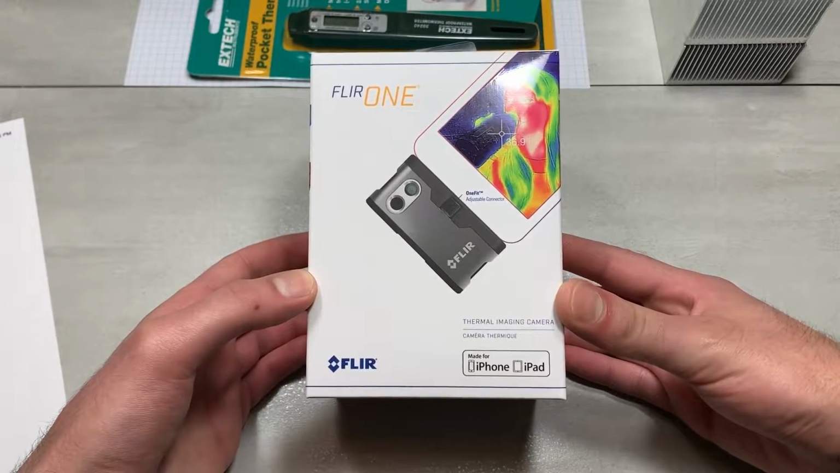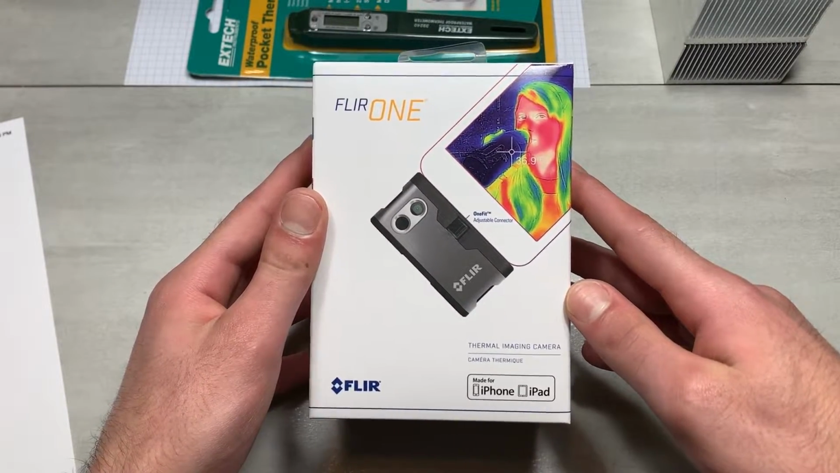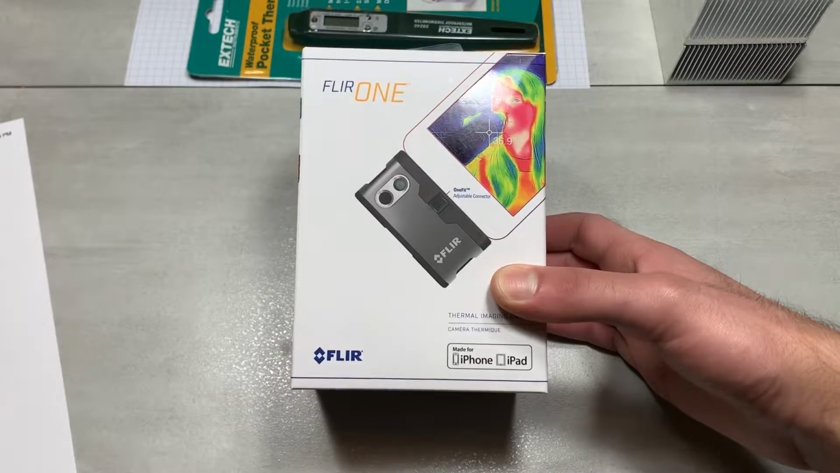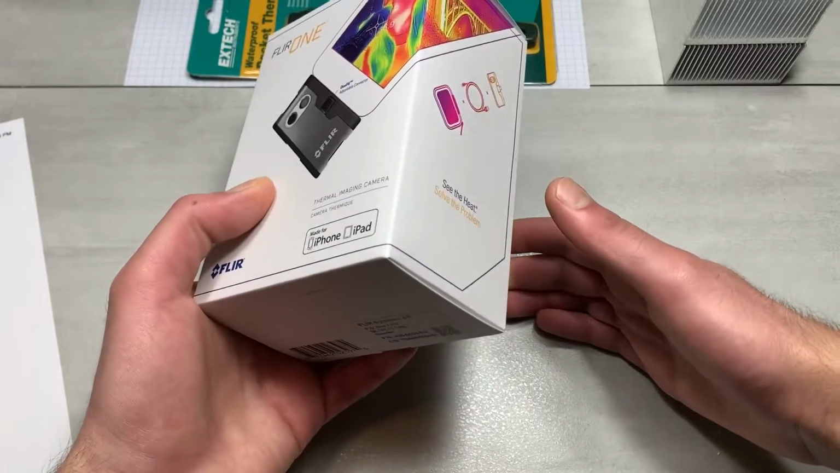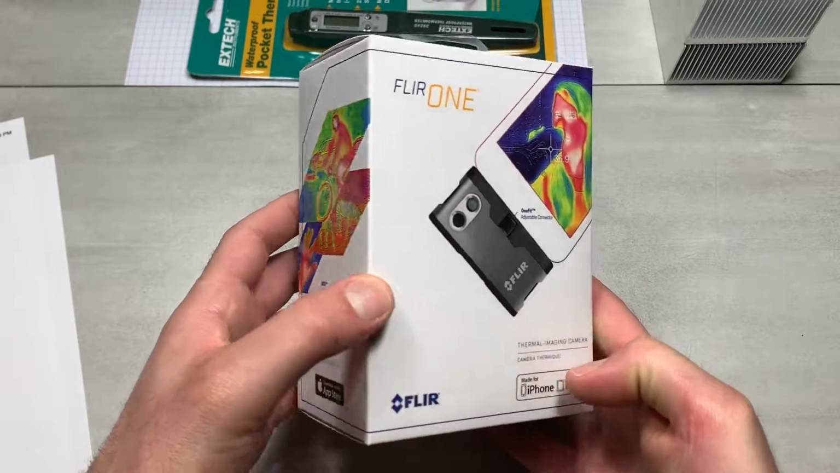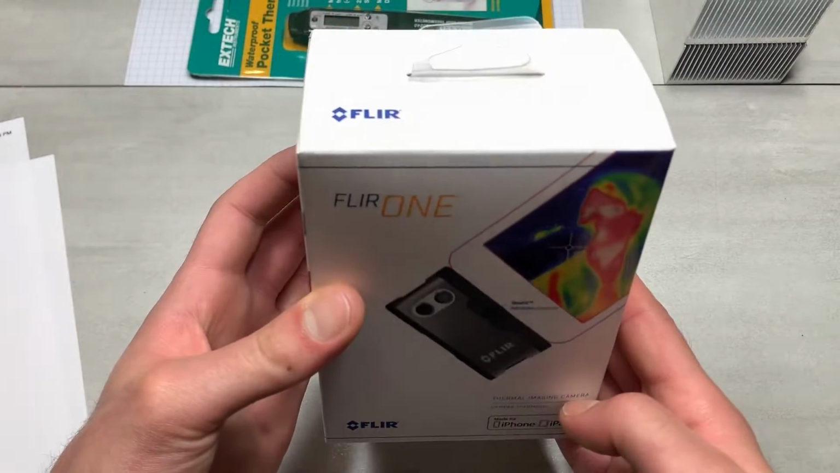We will be unboxing and showing the first tests of the FLIR 1 Gen 3 thermal camera for iOS. And this is their non-pro model, so it does not support Thermal Studio, which is a subscription software offered by Teledyne FLIR, which is the name of the company that produces this product, and a wide range of other civilian and military products. The FLIR 1 Gen 3 thermal camera features a thermal resolution of 80 by 60 pixels, giving a total of 4,800 pixels.